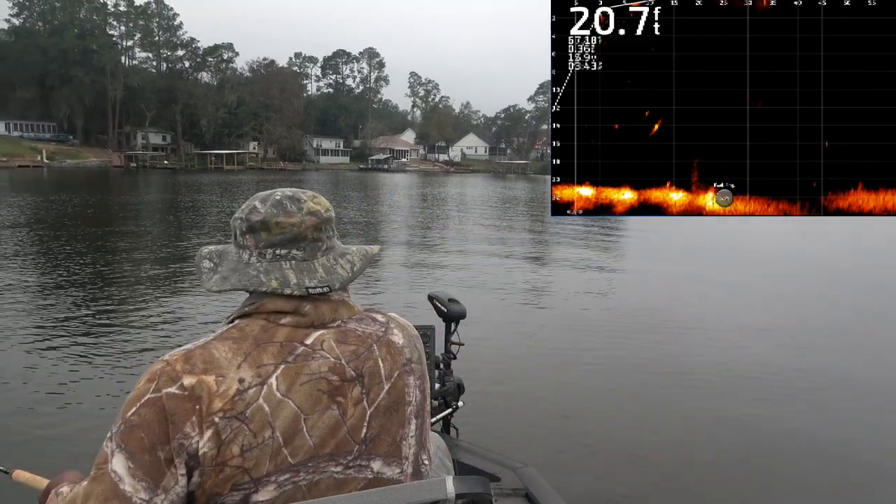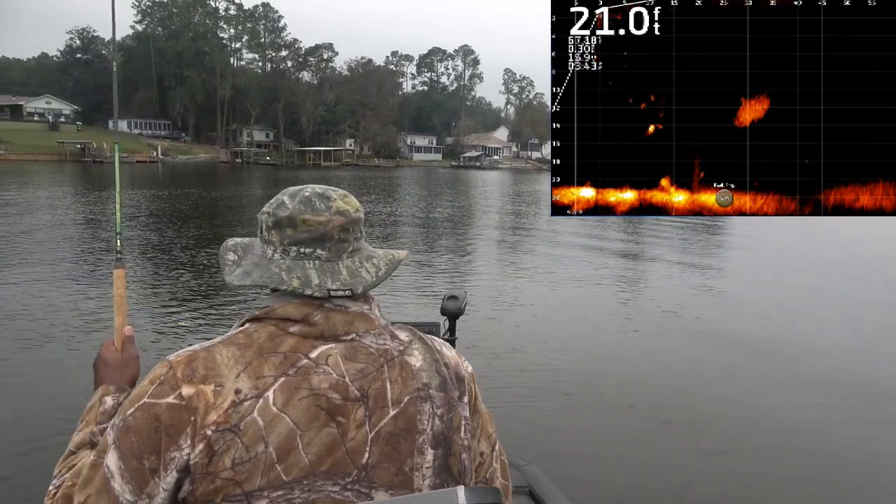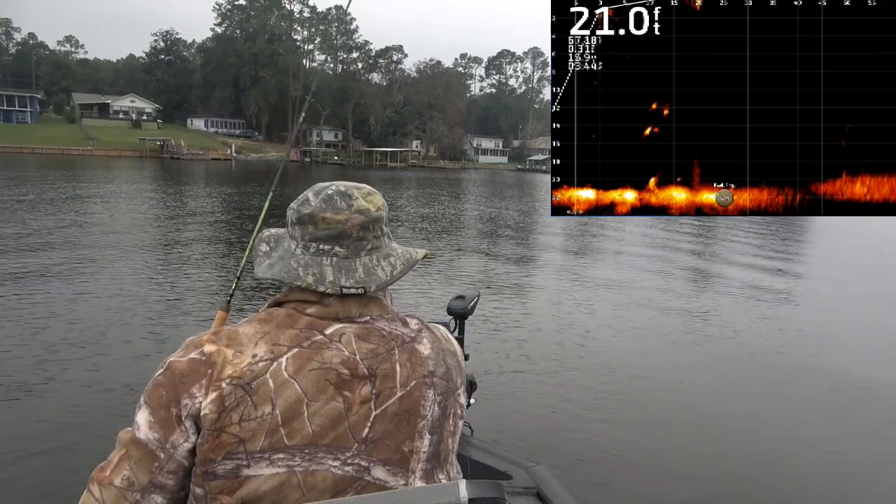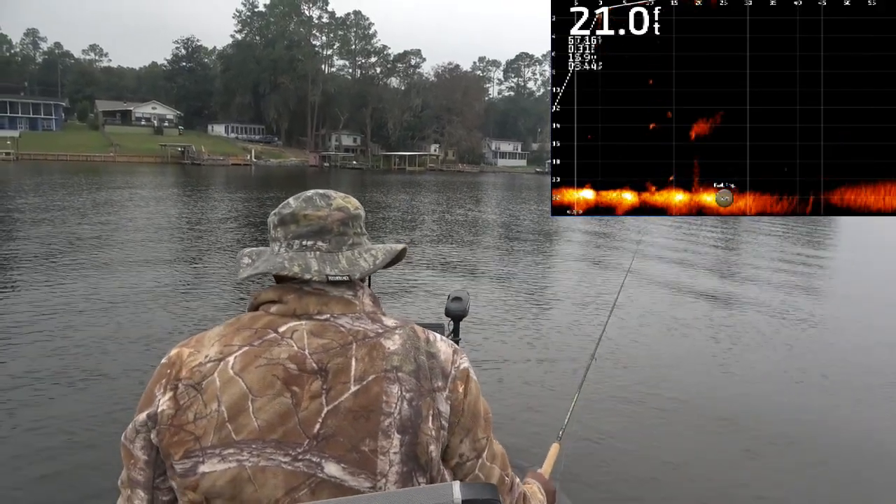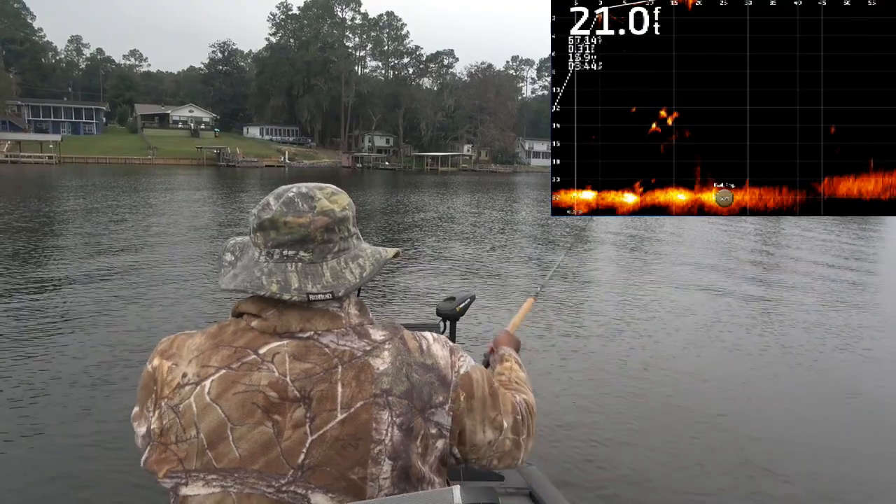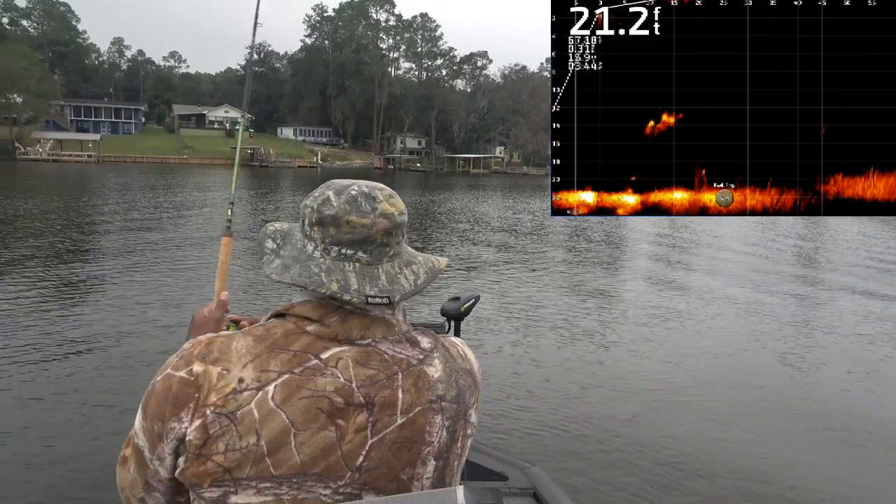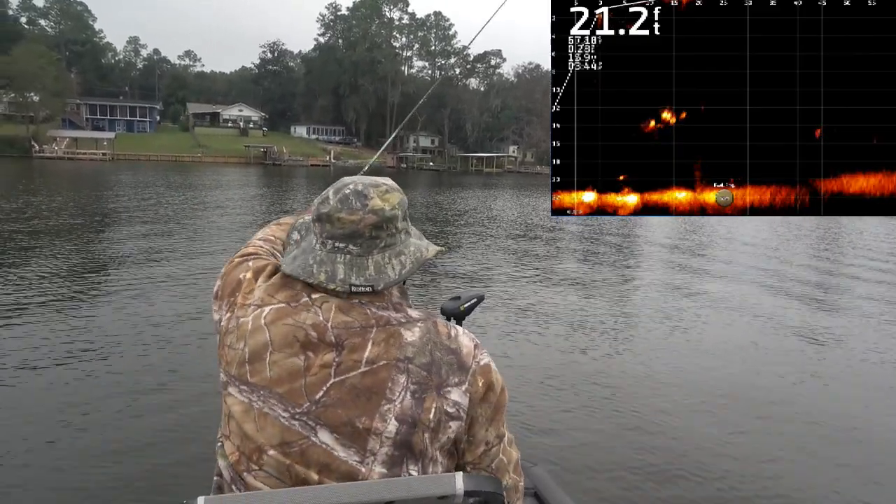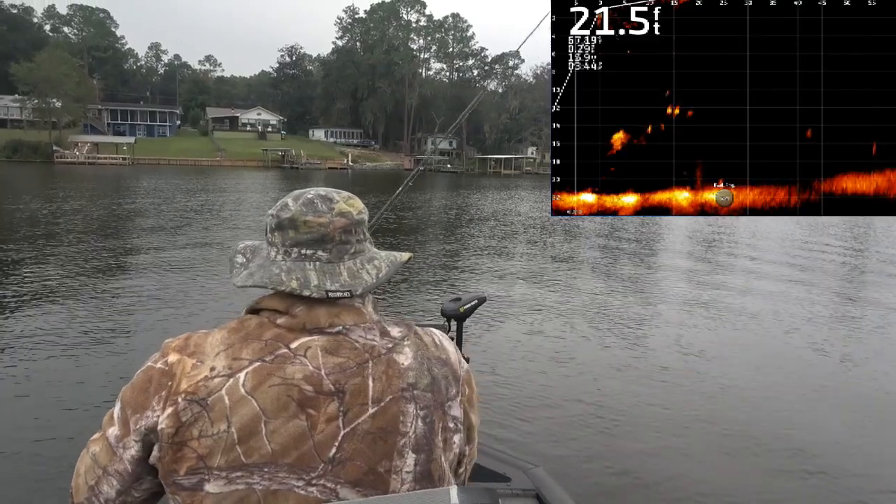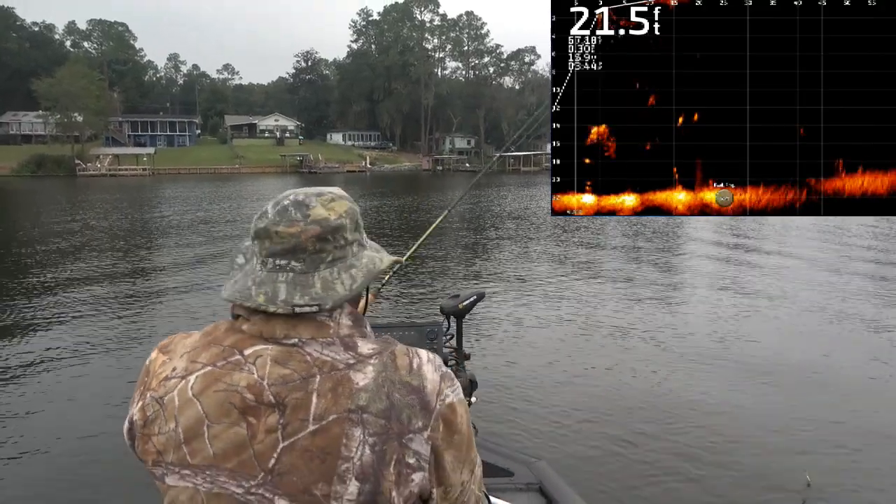He's right up on the doggone trolling motor. Missed that fish.